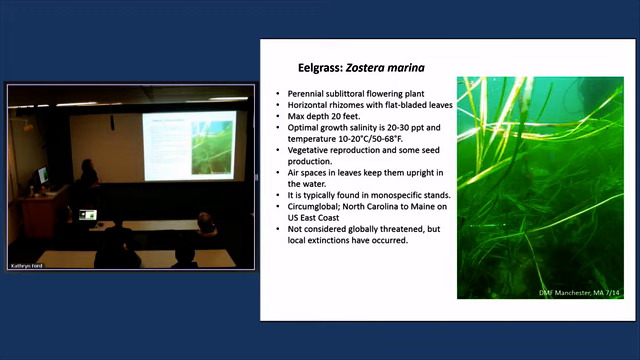The scientific name is Zostera marina. It's a perennial sublittoral flowering plant, the only one we have in Massachusetts. Horizontal rhizomes with flat-bladed leaves. That's a picture of it on the right-hand side. Grows to a maximum depth of about 20 feet.